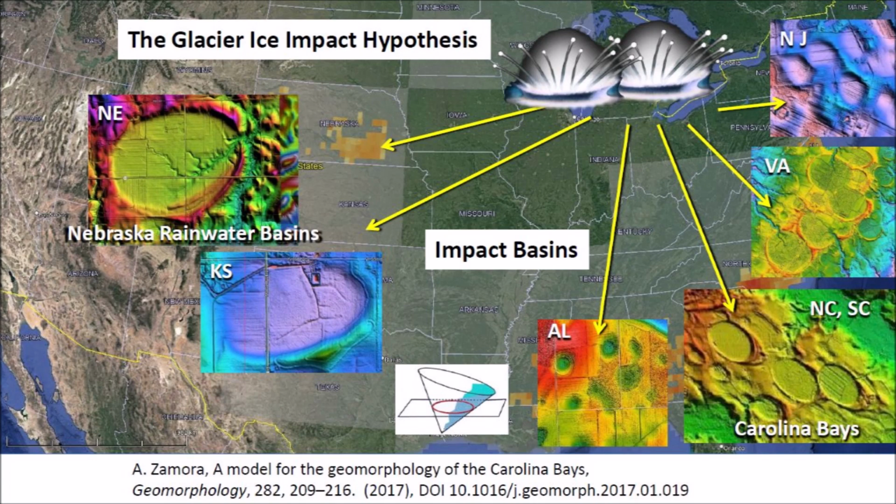Since the discovery of the Nebraska rainwater basins in 2001, there is increasing evidence that the Carolina Bays are impact structures. The glacier ice impact hypothesis, published in 2017, proposes that one or more extraterrestrial impacts on the Laurentide ice sheet by the Great Lakes ejected pieces of ice in ballistic trajectories. The secondary impacts of the glacier ice boulders produce seismic vibrations that liquefied unconsolidated soil, and the oblique impacts created inclined conical cavities that became shallow elliptical basins by viscous relaxation.